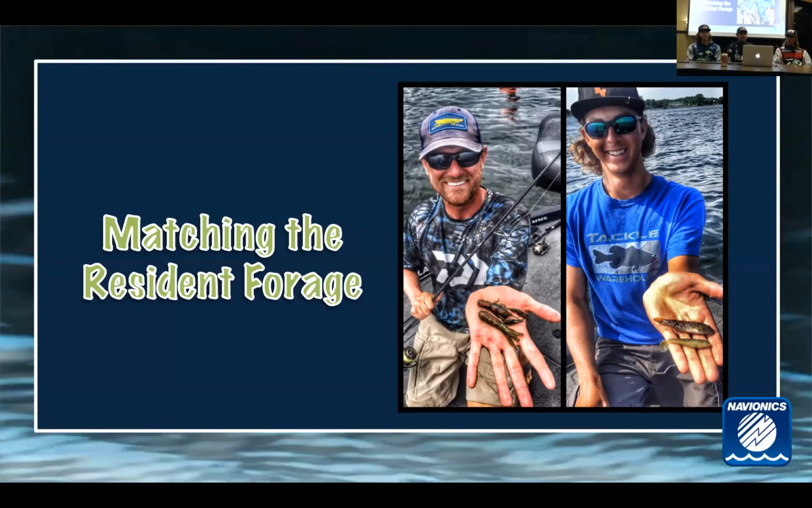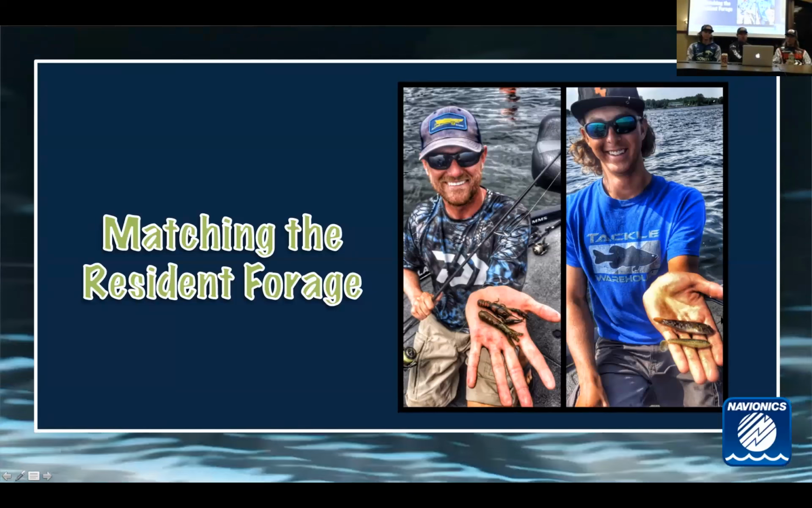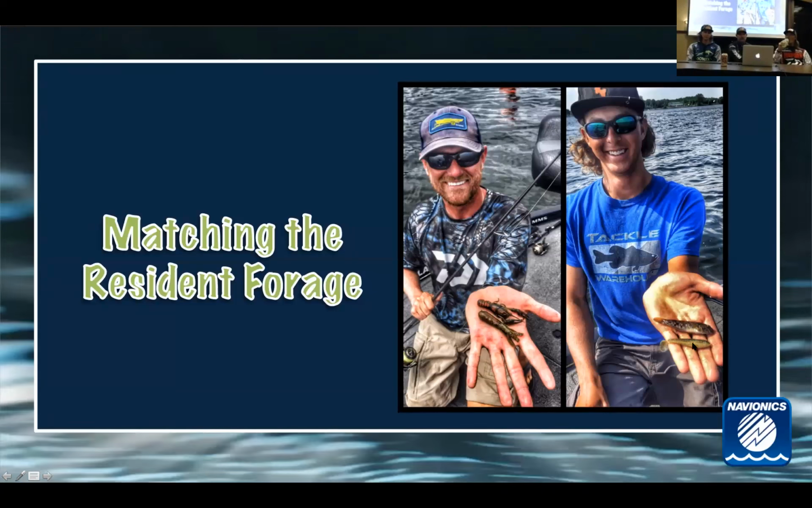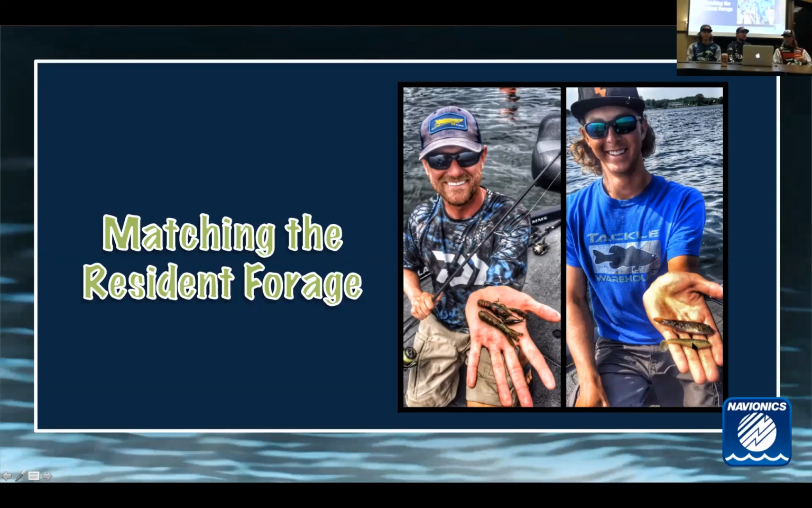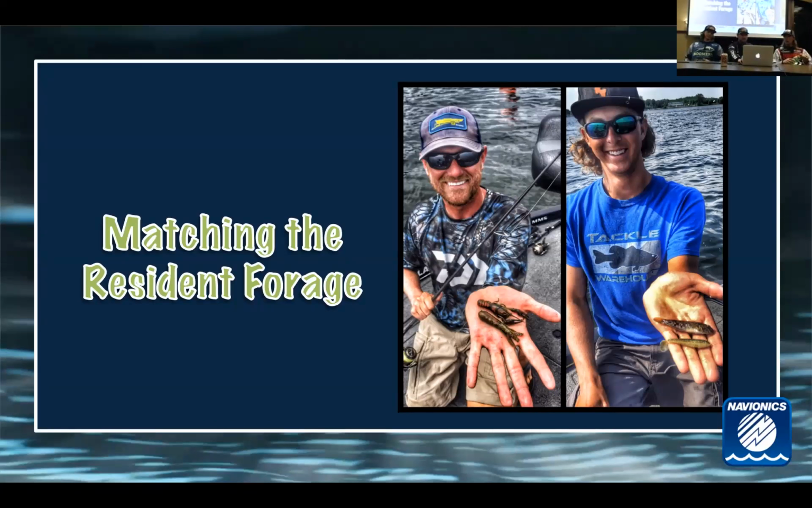Here we talk about matching that resident forage when you're in there. You can see here was a crawdad and there's my tube matching it. Chad had a goby and there's using a little Kietech swimmer or something to duplicate that. Again, whatever's in the vegetation.